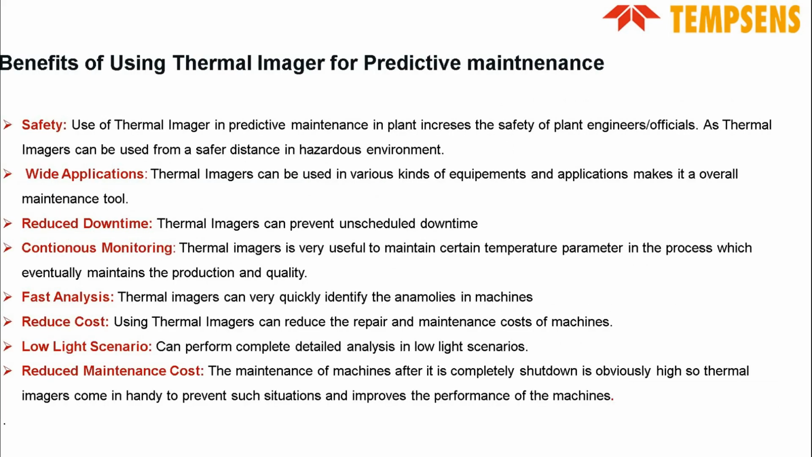Now we will come to the benefits of using a thermal imager for predictive maintenance. First of all is safety. Use of a thermal imager in predictive maintenance in plants increases the safety of plant engineers and officials, as thermal imagers can be used from a very safe distance in hazardous environments. Wide applications. Thermal imagers can be used in various kinds of equipment and applications, making it an overall maintenance tool. Reduce downtime. Thermal imagers can prevent unscheduled downtime of machines and your plant.